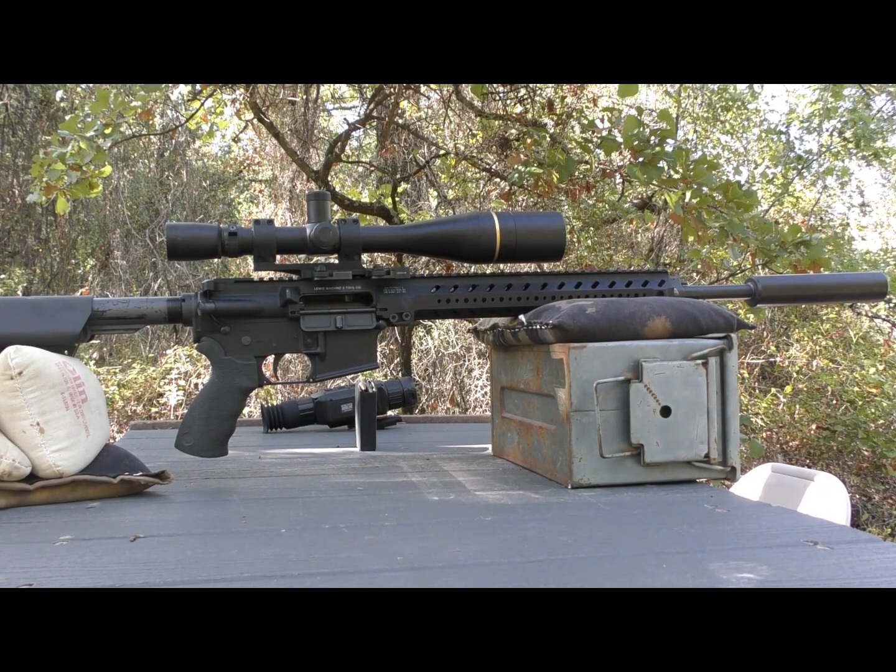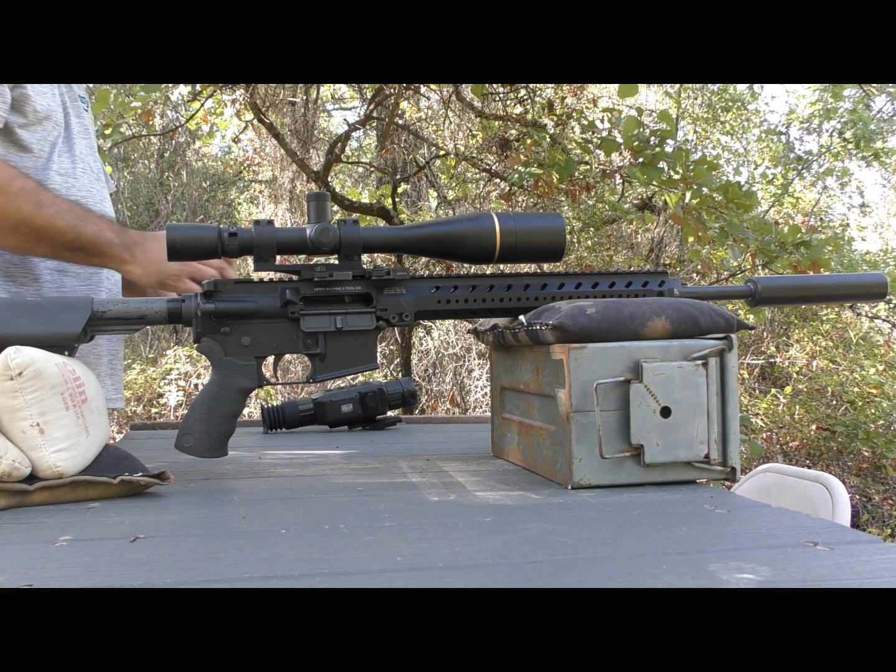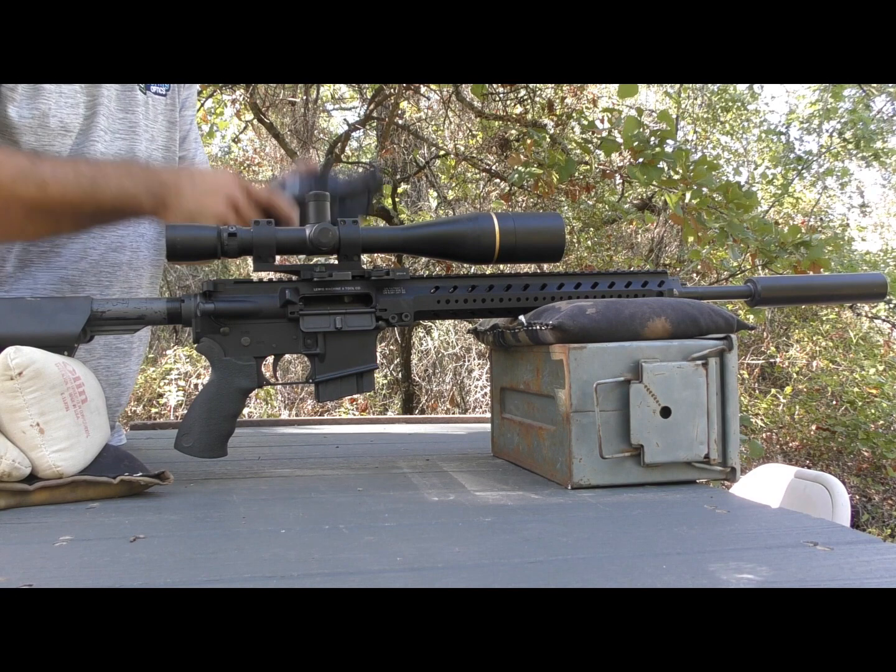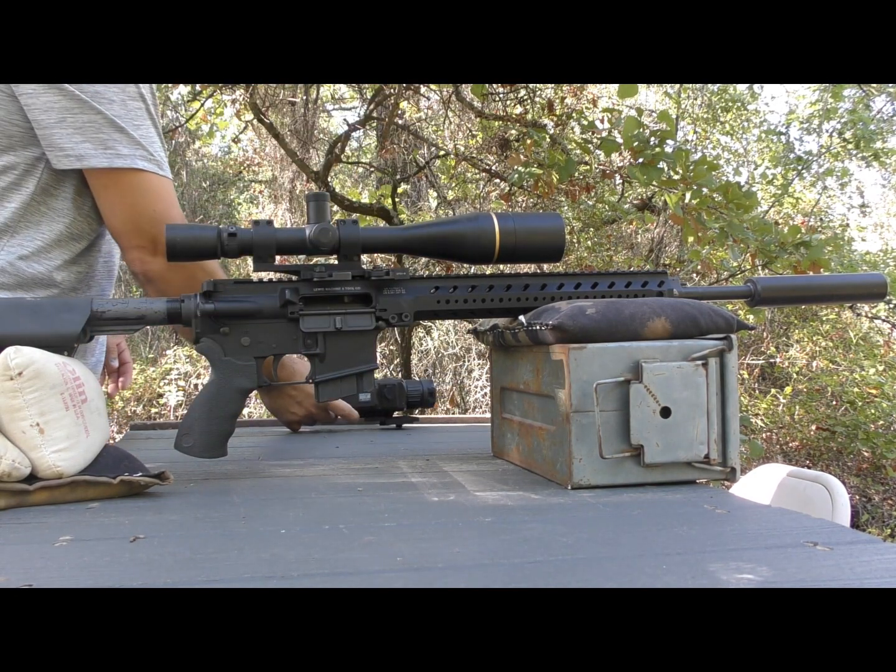Okay, I've gone ahead and zeroed at 100 yards. I'm going to shoot a 5-shot group now with the daytime optic before we get to zeroing the Super Hogster LRF.